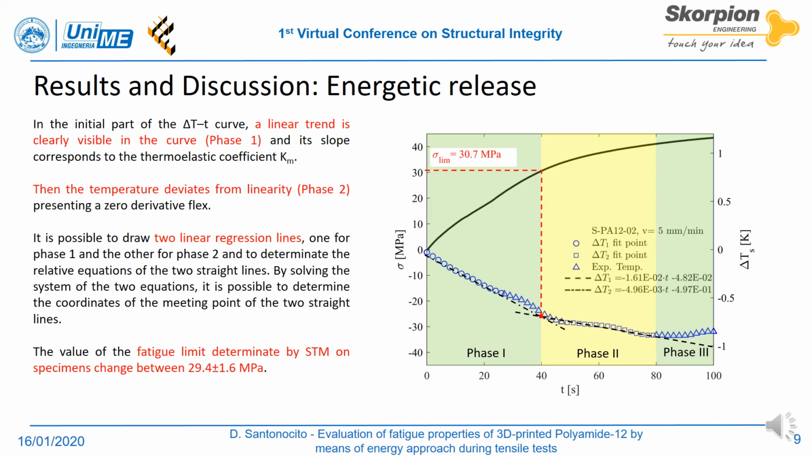For the free static tensile test, an average value of 29.4 ± 1.6 megapascal has been found for the limit stress. Useful information can also be retrieved observing the temperature trend. In particular, it is possible to define a yielding stress in correspondence of the temperature zero derivative flex region, in the transition point between phase 2 and phase 3. This stress can be thought as the macroscopic stress at which the majority of the material crystals are under plastic condition.